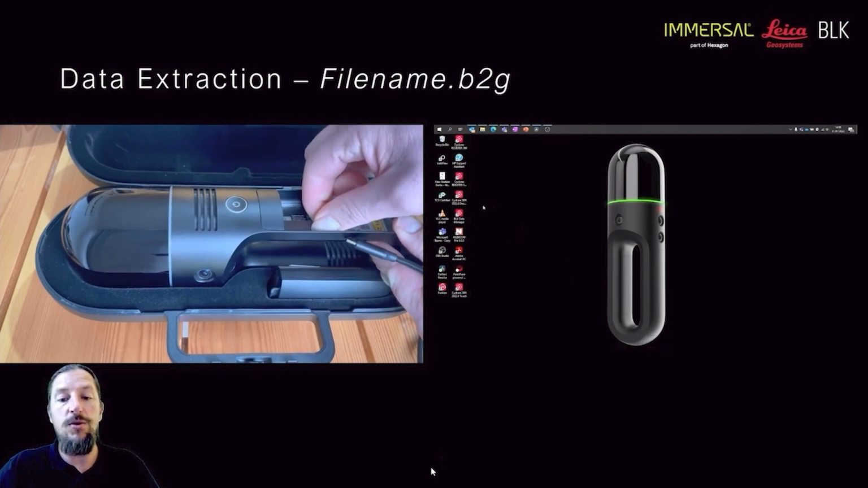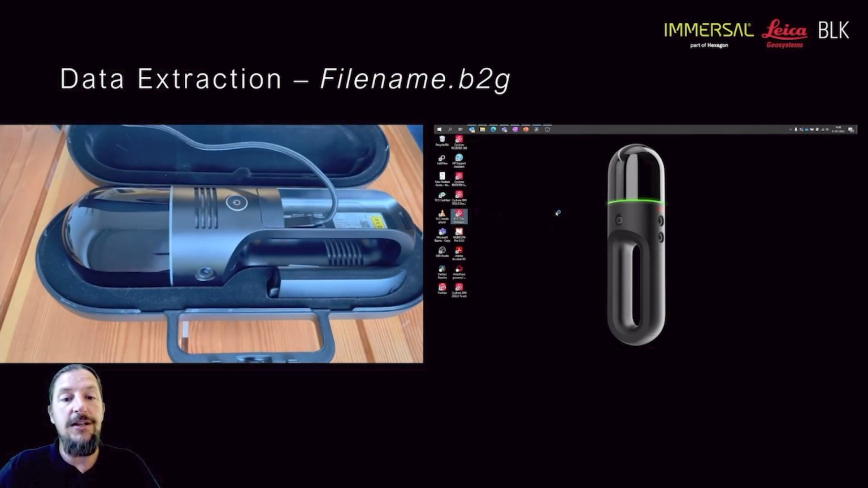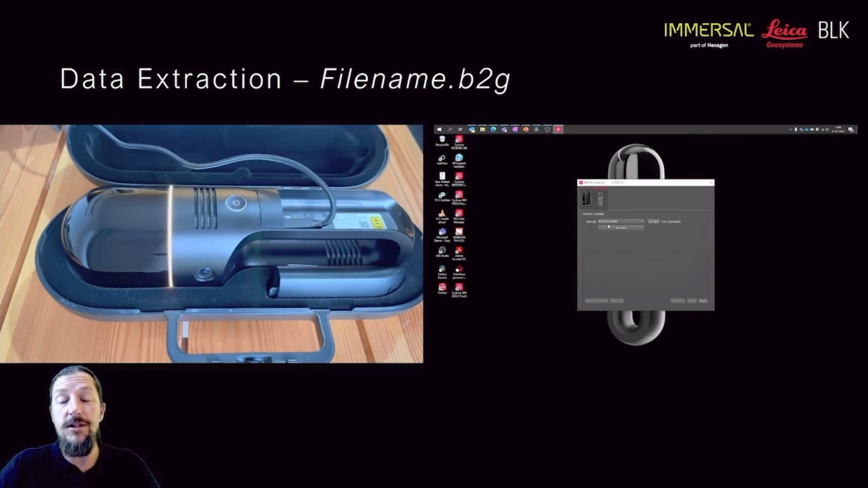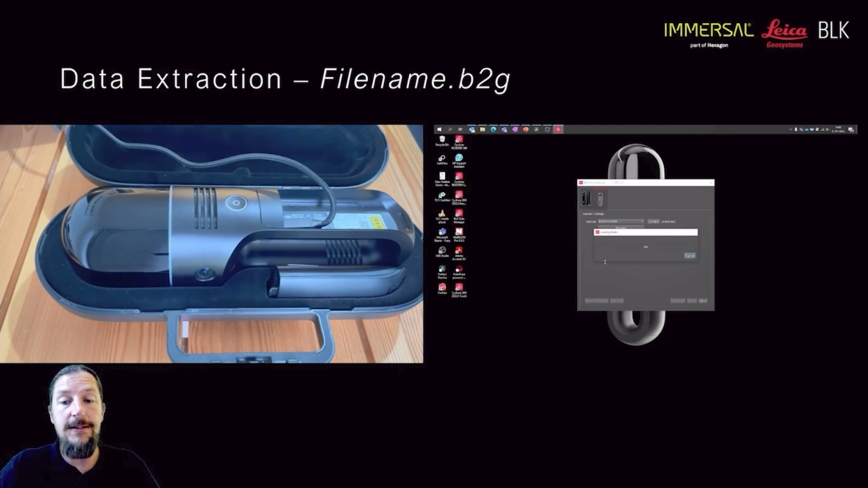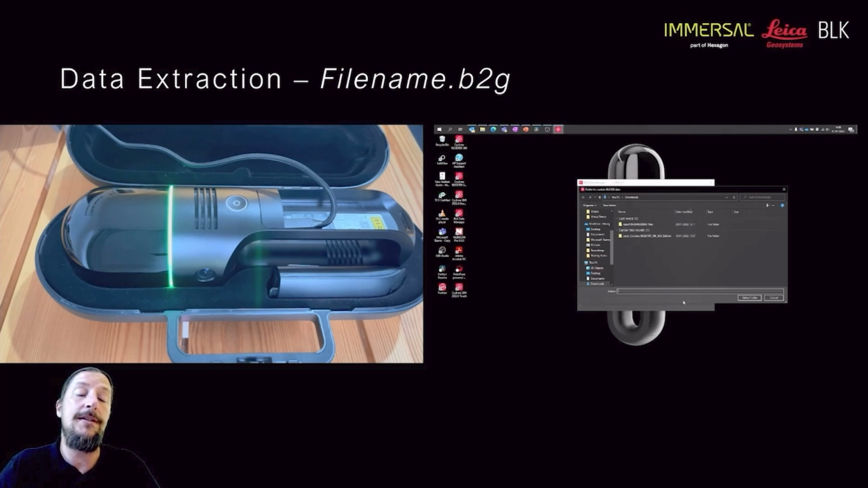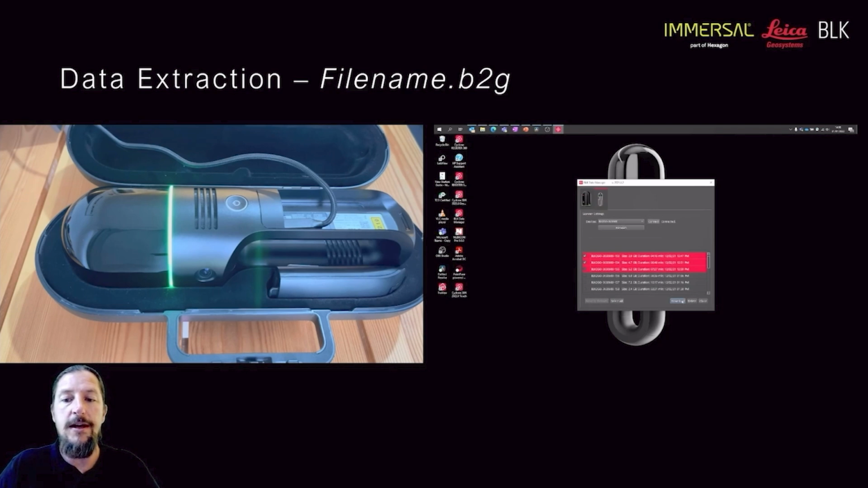When we're looking at the actual extraction, we've got a free utility called the BLK Data Manager, and that will connect or see that the BLK2GO is connected. When you say connect, it brings up all the relevant scans that you've done, and you can actually just drag and drop those B2G files out of there, or just download them as you wish, depending on what you want to do. So that's how you extract the B2G files. The file name is normally the serial number of the scanner followed by the number of the scan or the number of the walk that you've done. So you can save any one of those files where you need to with the BLK Data Manager.